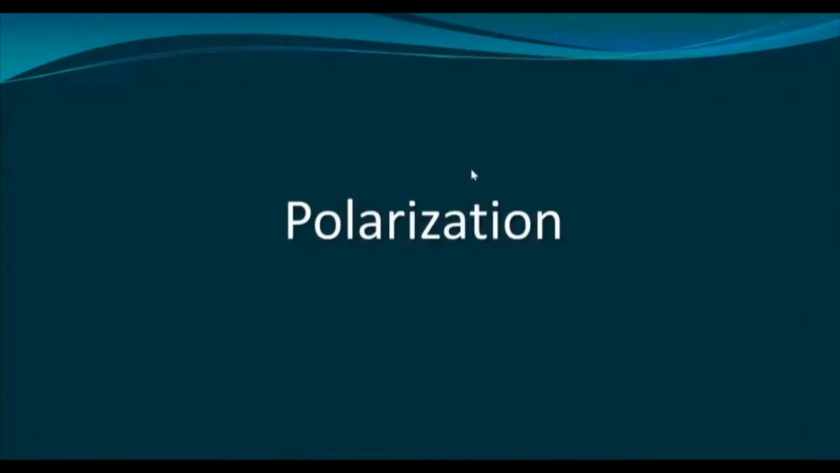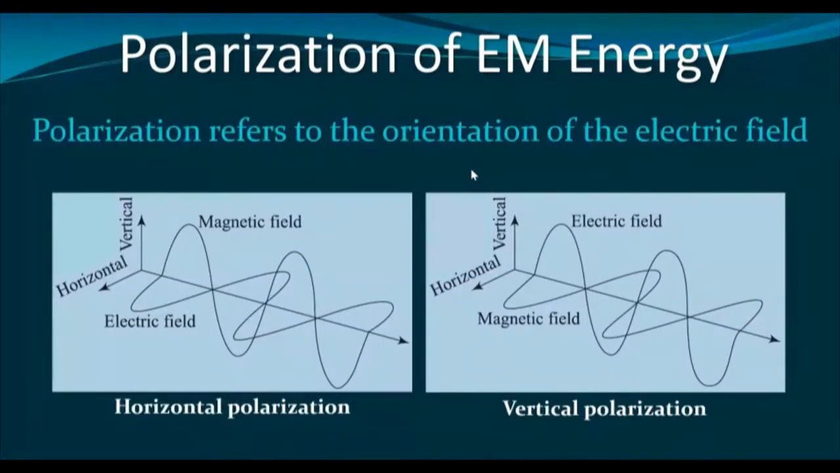Next parameter on which the pixel brightness depends is the polarization. What does it mean by polarization? Polarization means actually orientation of the electric field of the electromagnetic energy. As we know that in the electromagnetic energy, we have two fluctuating fields perpendicular to each other.